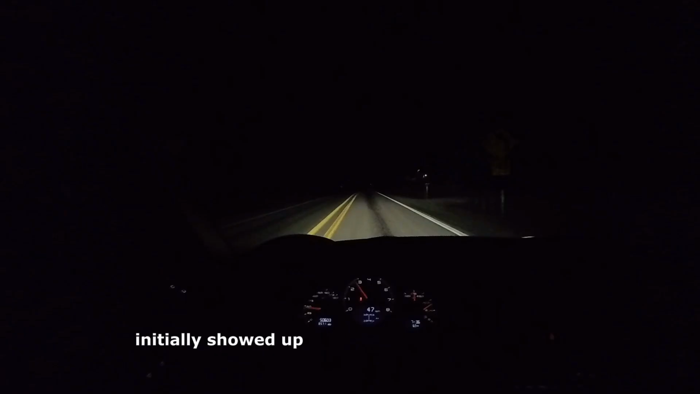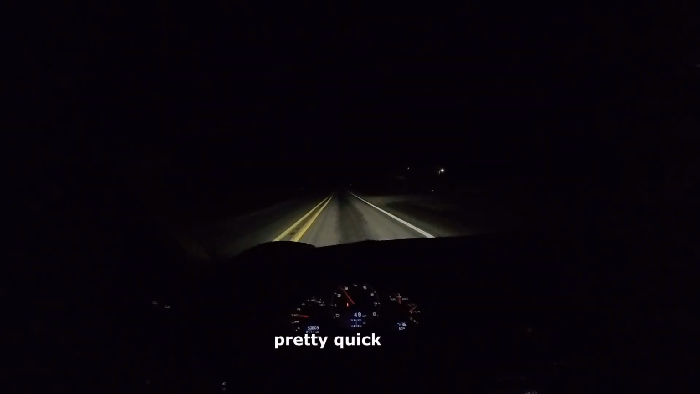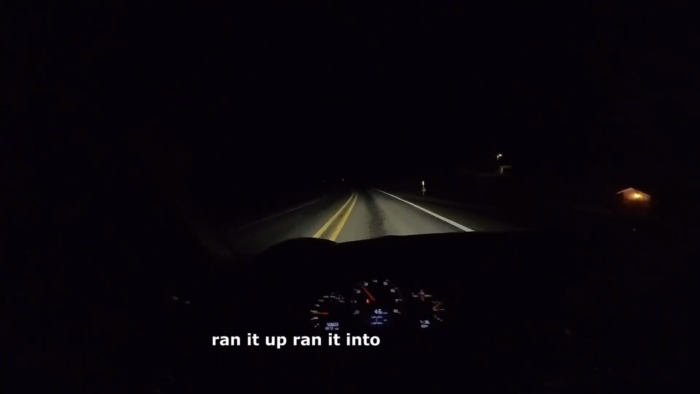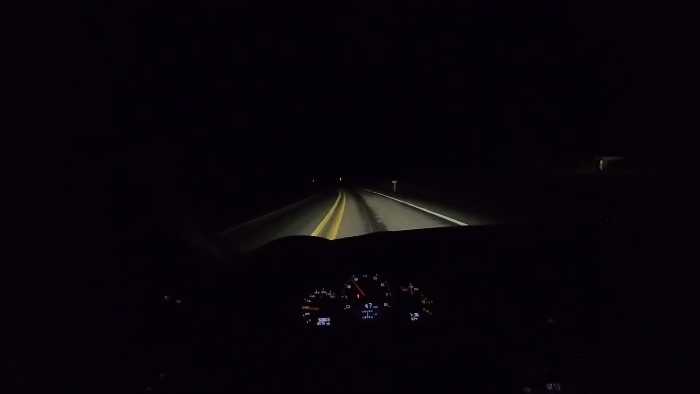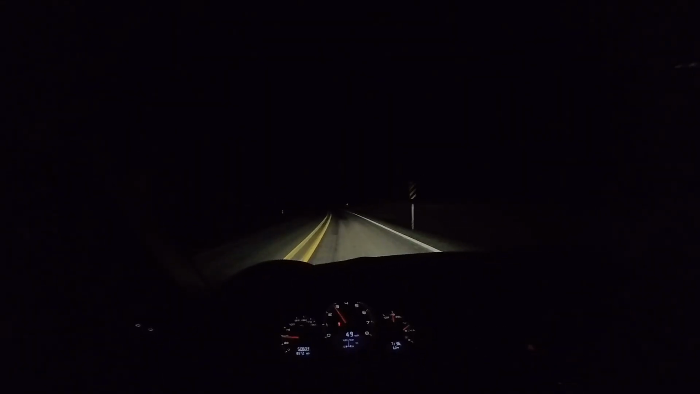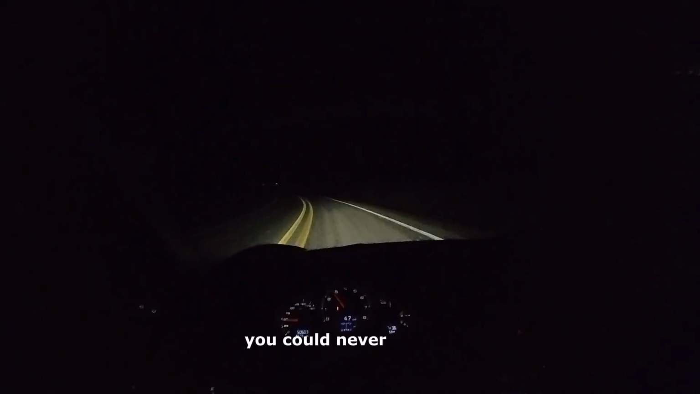It initially showed up and just ran into a brick wall pretty quick with what it had on there. Changed turbos, ran it up, ran it into a brick wall. Found out the intercooler coolant was plumbed backwards, so the thing had a huge air pocket up there you could never get out.